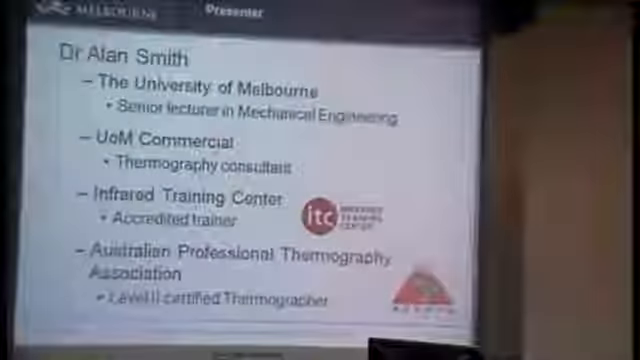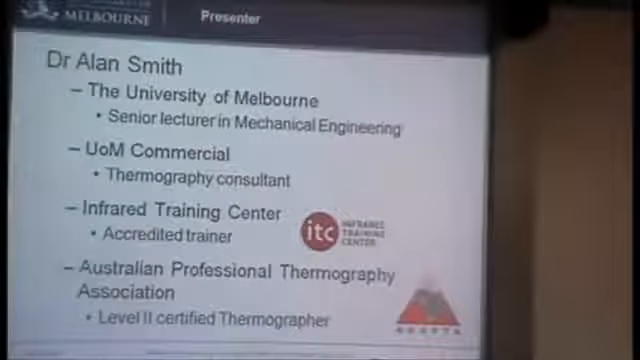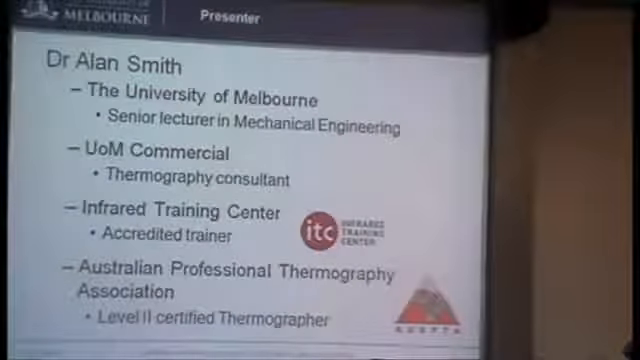As again Chris said, I do a lot of training, and it's done through the University of Melbourne, but through what's called the Infrared Training Centre, which is an international body based in both the US and in Sweden as their headquarters, and they are a training arm of FLIR. However, they try to operate as distinctly as they can.